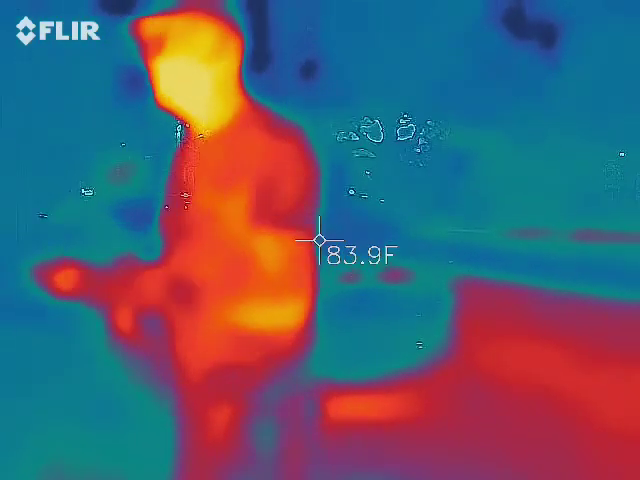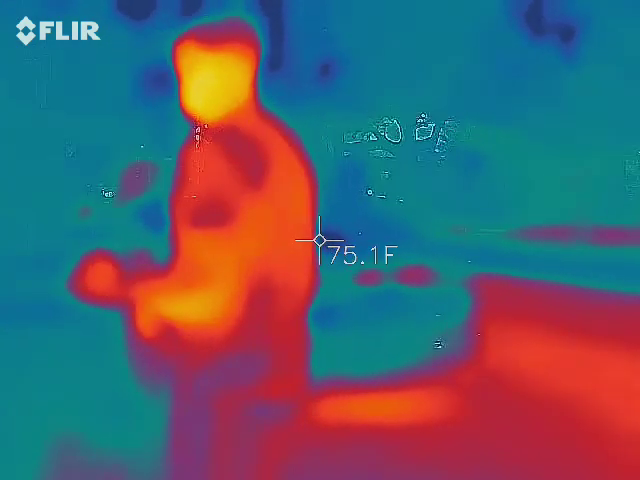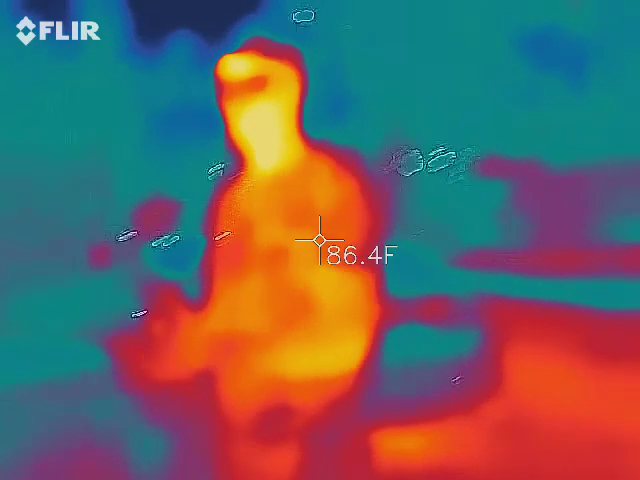EMF detectors. You see all these on the ghost hunting shows, but they never explain what the hell it actually does. This is our first indication something is actually happening. There are 3 types of electromagnetic fields. The first one comes from the Earth. That's why it's green. It's natural. It just automatically touches it, and that's why it's on.